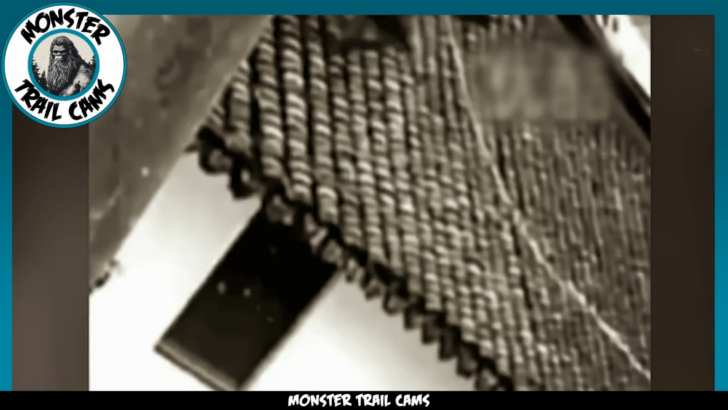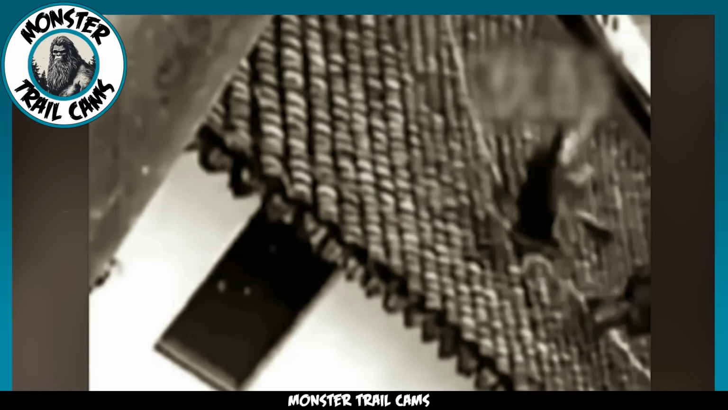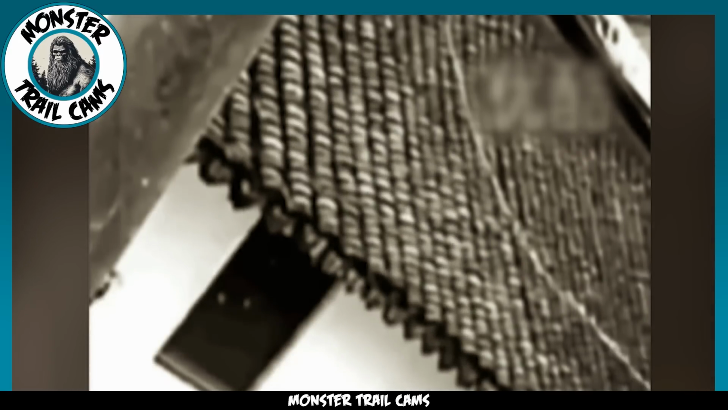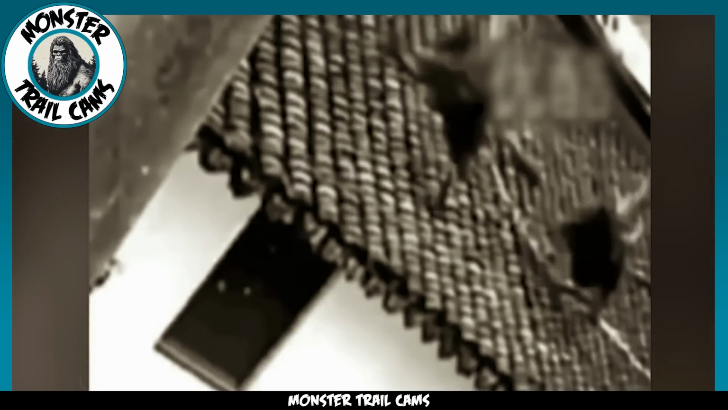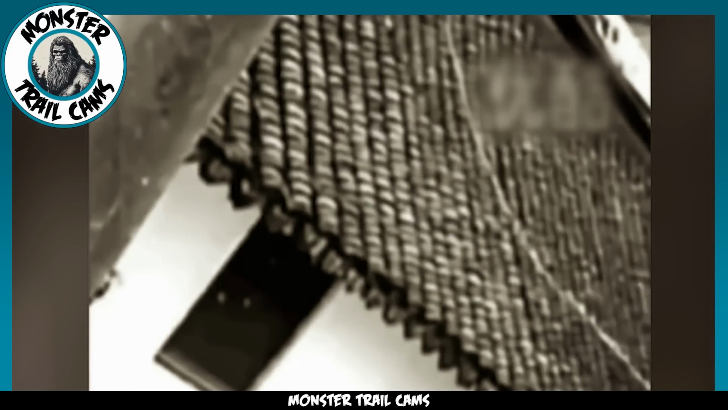When the same video is slowed down, the outlines of the creatures become slightly clearer. They bear an eerie resemblance to kangaroos, but there are noticeable differences. Unlike kangaroos, these beings move on all fours, and their tails, they're longer and much thicker than any kangaroo's tail we've seen.